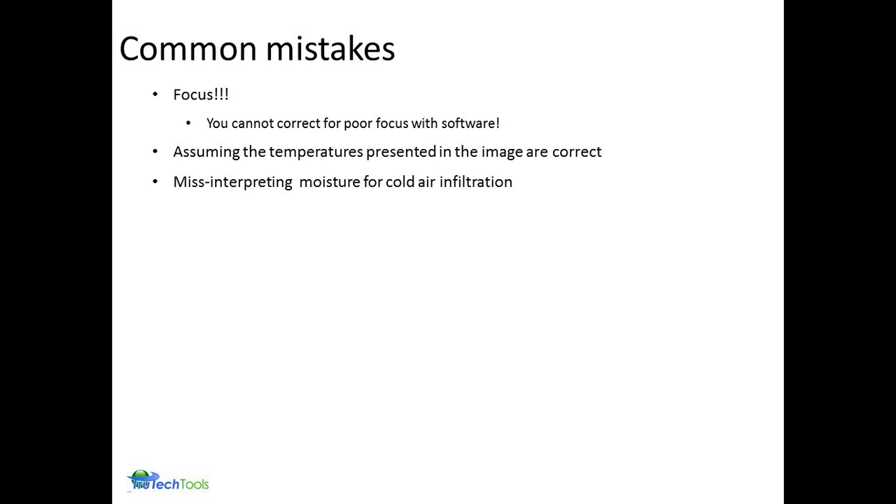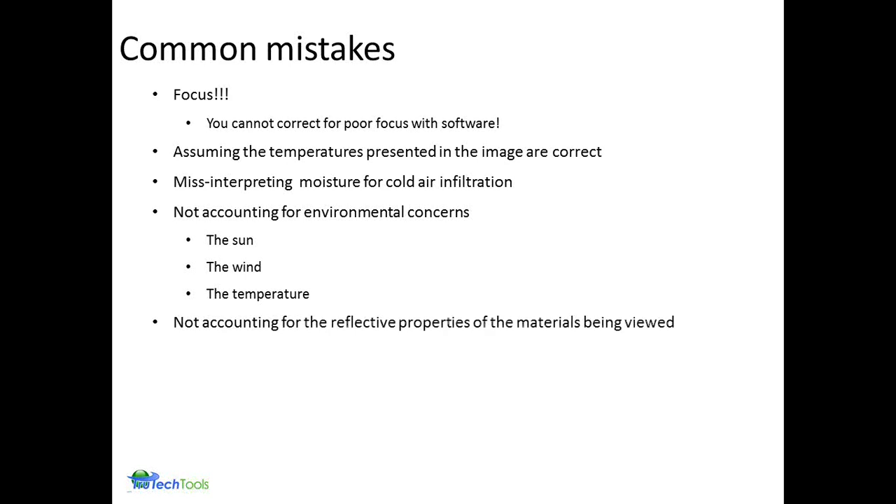Interpreting moisture from just cold air infiltration. In some cases, they can look the same. That's where having other tools in your trade is extremely important. Not accounting for the environmental concerns, you know, the sun, the wind, the temperature differences between outdoors and indoors.